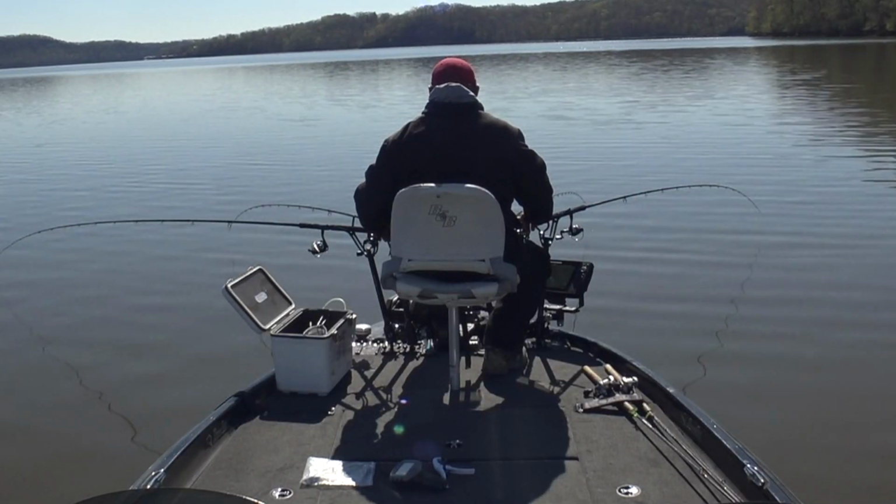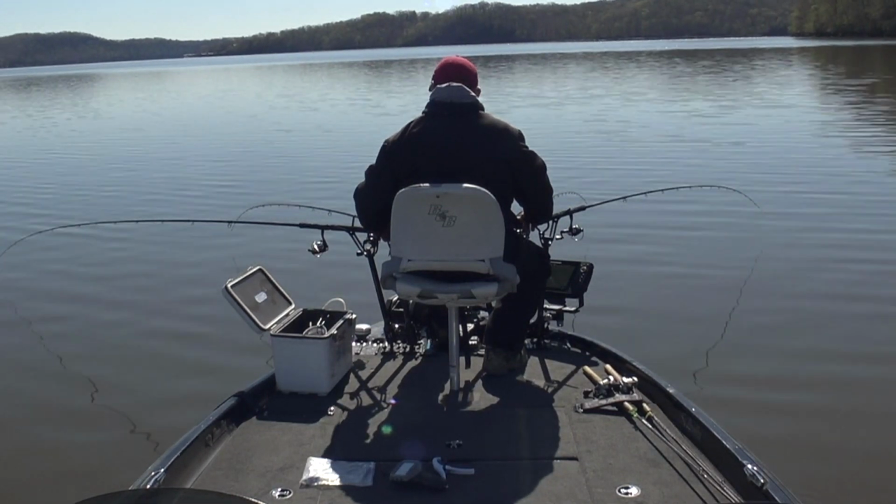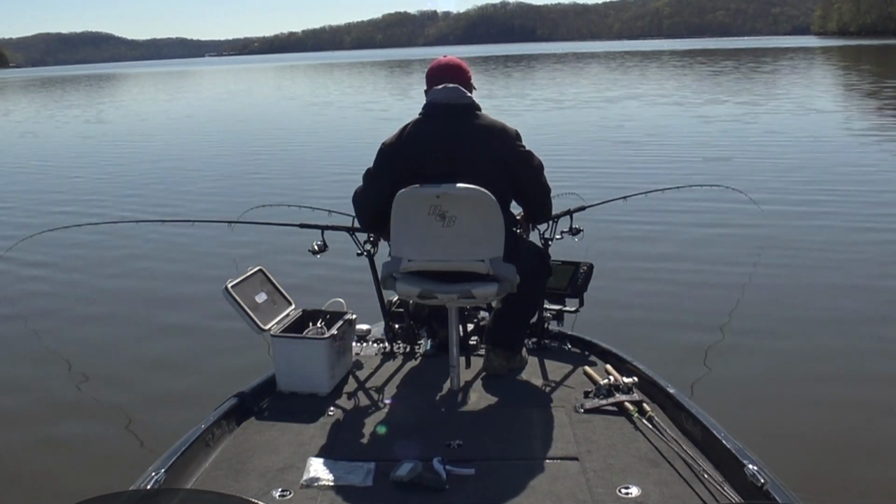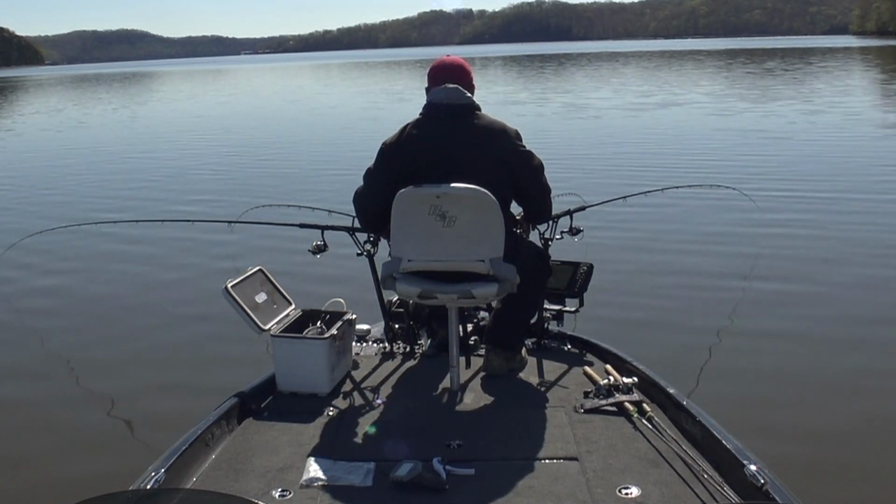That's what I like about these heavier weights. You can go at a faster speed and keep that bait down in the fish, especially when you're fishing deeper.